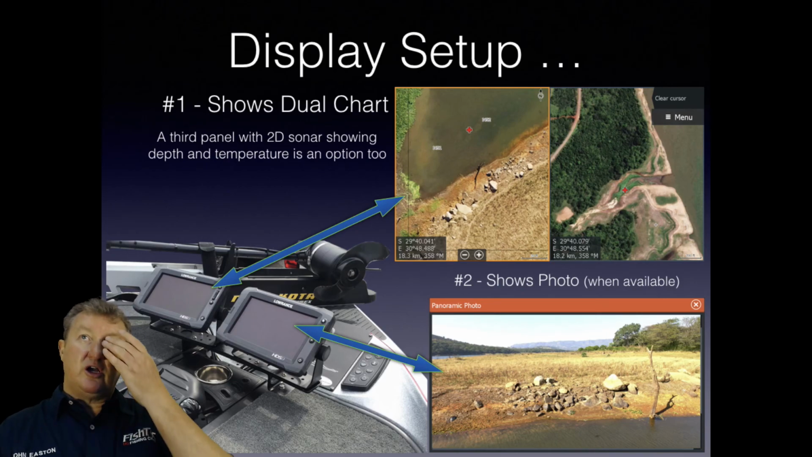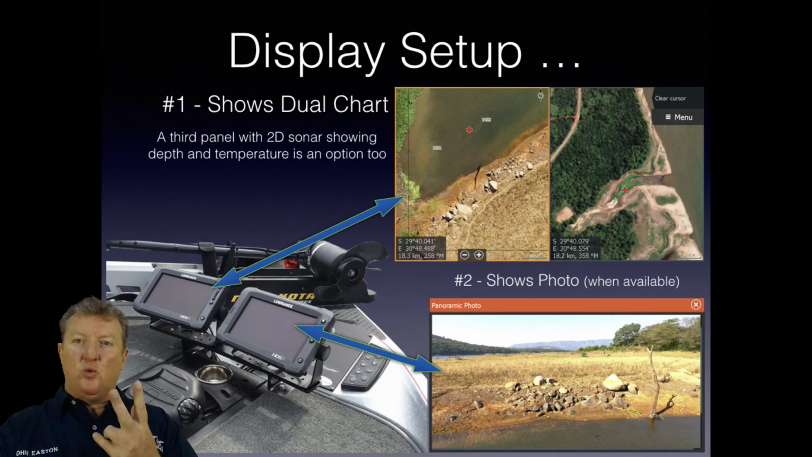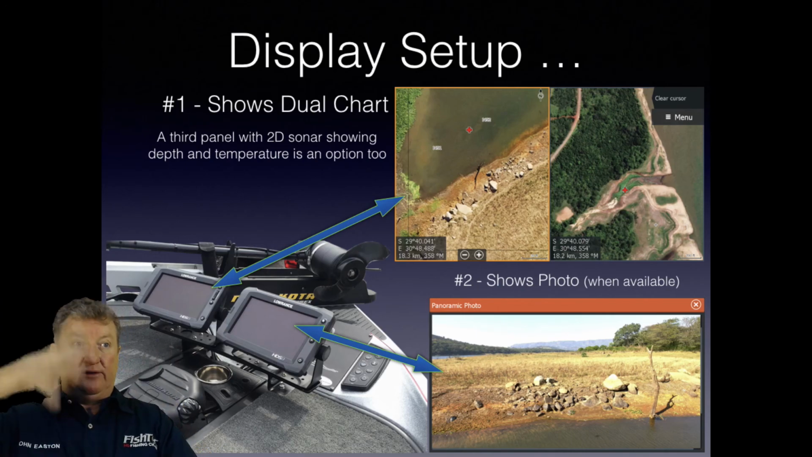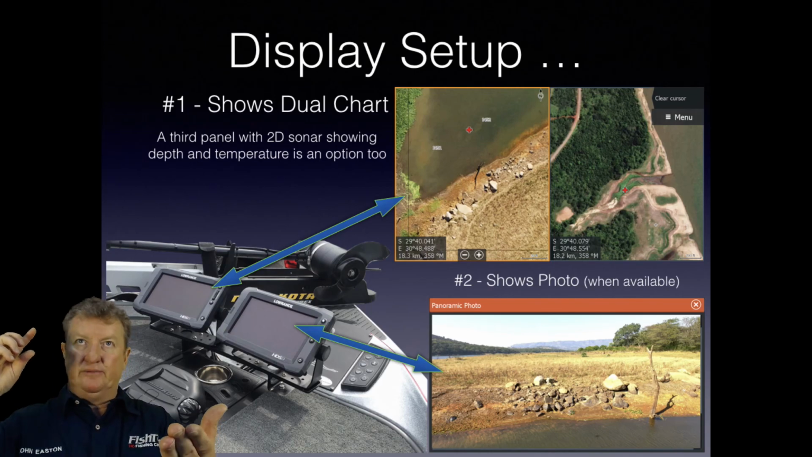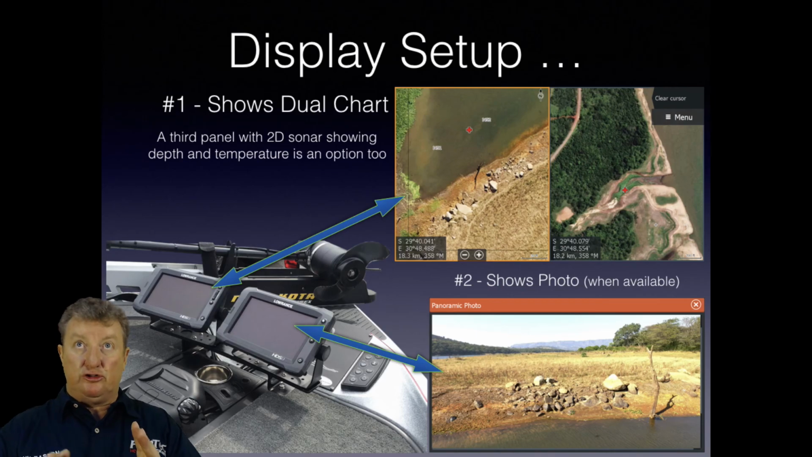The nice thing with chart plus chart is you can take any one of those 10 charts, or the different choices that you've got: sediment, contour, hardness, aerial HD, elevation, satellite, whatever. You can take any combination of 2 and put it on the 1 unit with a little sliver with your depth to see if there's any fish that have come underneath the boat you could possibly drop something onto.